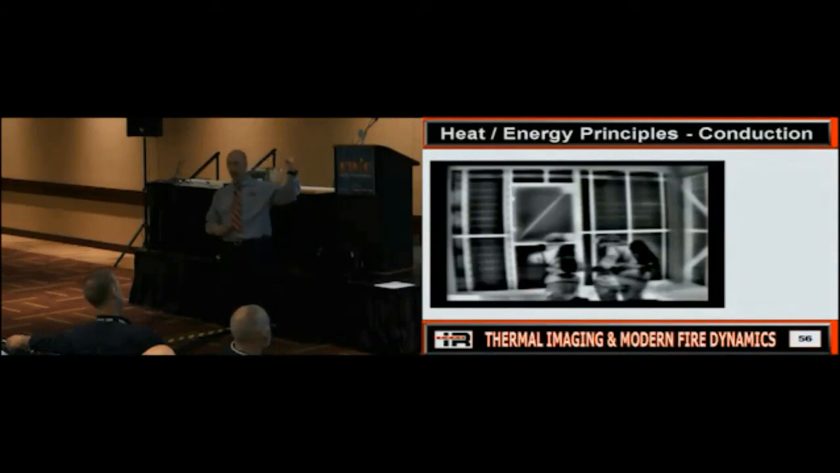Why do I have this weird pattern in the wall? Though that is a metal frame building. Is metal a good conductor of heat? That's why we're seeing that. Would you see that if that was a wood frame building? No. Does everybody see what's going on?